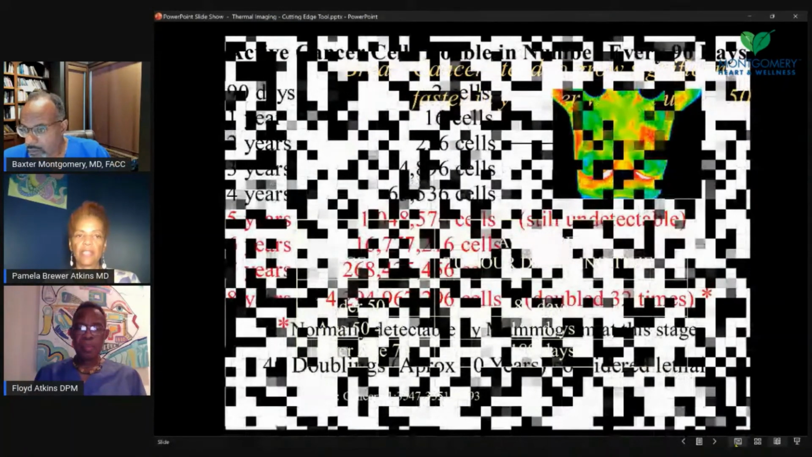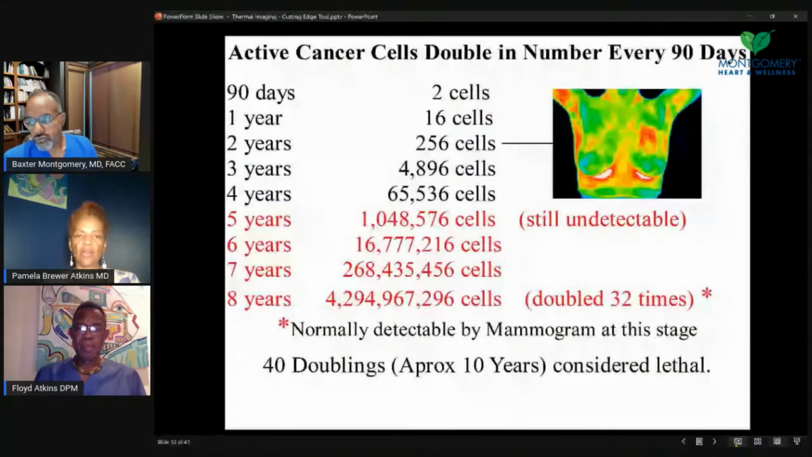And this is another doubling chart that averaged about 90 days, and said that from 2 cells, in 4 years the cells can multiply to 65,000 cells. And all the black is before anything's detectable on a mammogram. So we can do thermography at all those times, and we can see images like this, many times long before a density is seen on mammogram. So don't just stop with the mammogram.